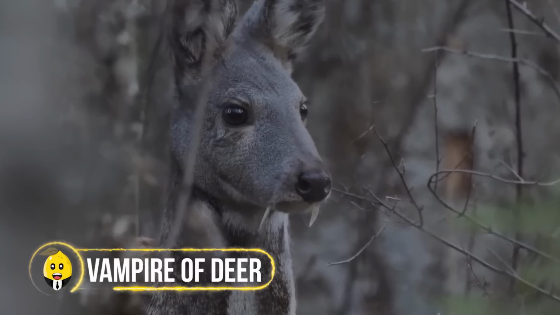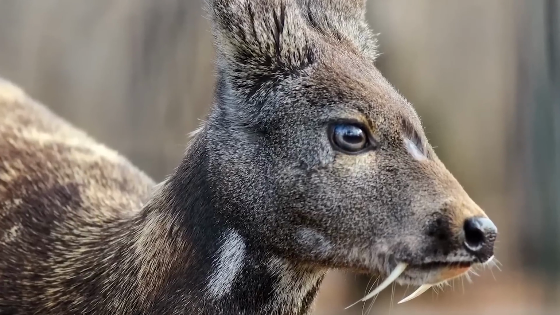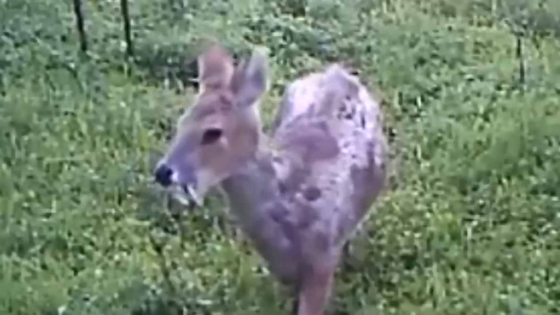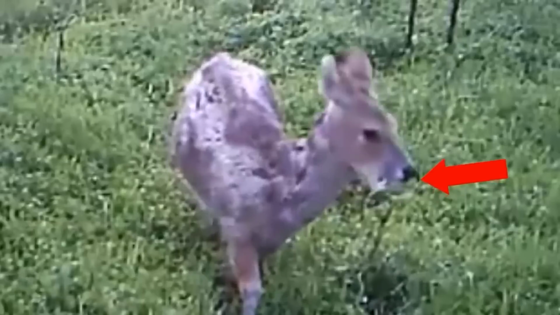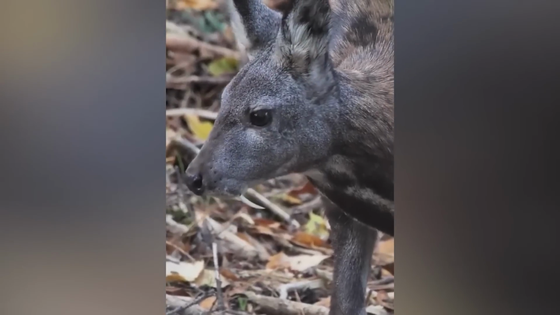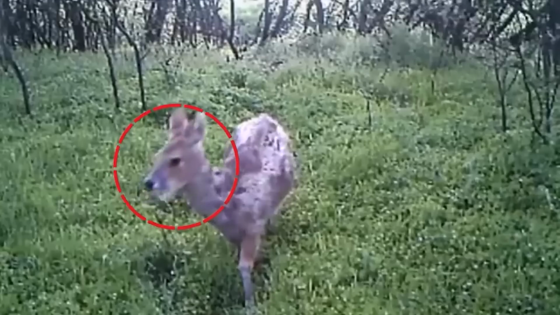Vampire deer. Just upon the first glance of this deer, almost anyone would initially think of it as a vampire one way or the other. A farmer's field camera captured this unusual deer grazing through the fields. It almost looked like any other deer, but the fangs made it stand out, which, to be honest, looked kind of scary. As the video went viral, it caused a stir among people, begging the question if there was actually a thing like vampire deer, and if that was it.